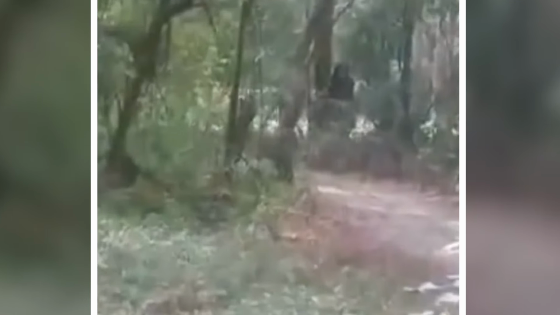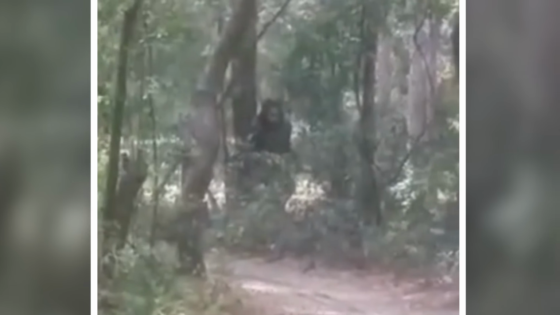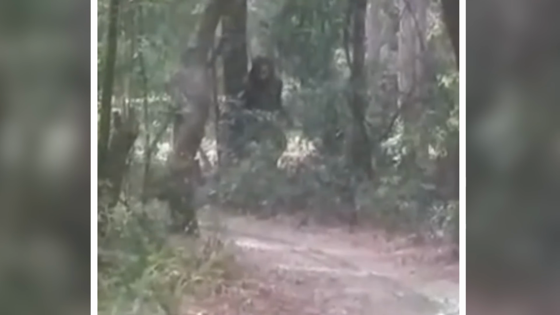The camera pointed at a figure in the trees that looked like a man, but something seemed very off about him. Both the father and son were frightened and quickly left the woods, not wanting to find out more about the strange being. They thought it could have been a man, but it seemed different.